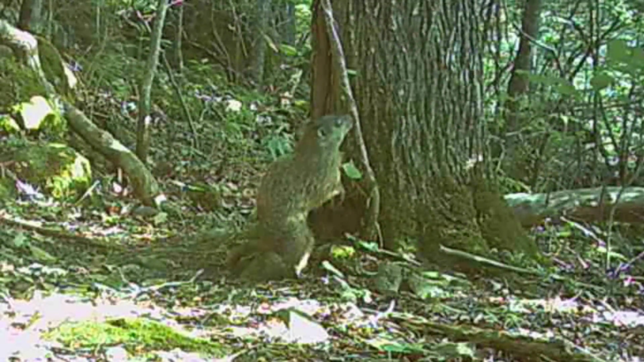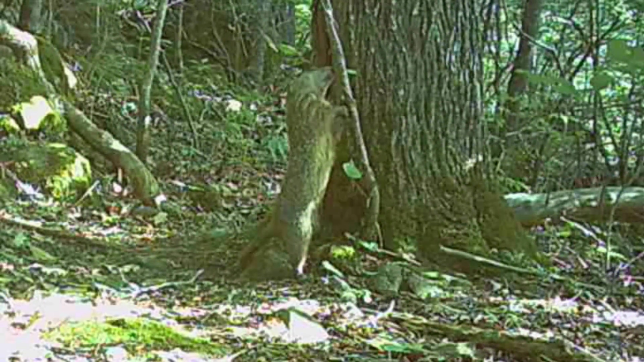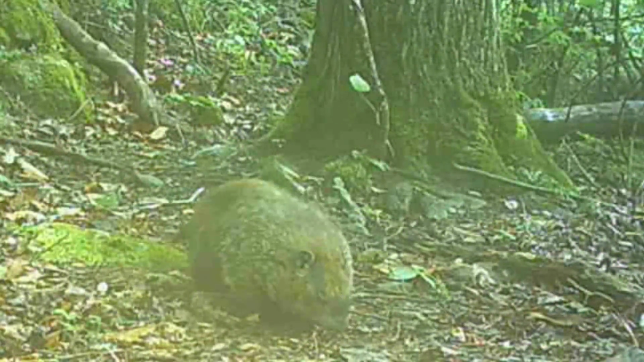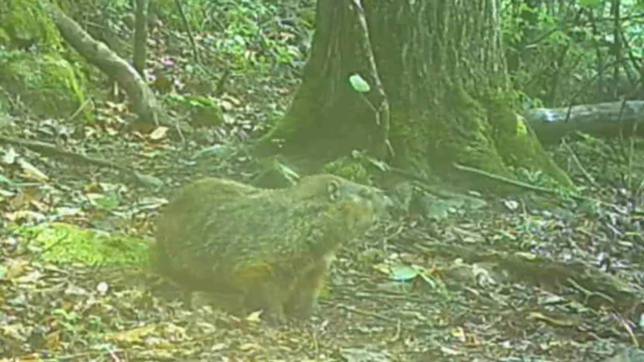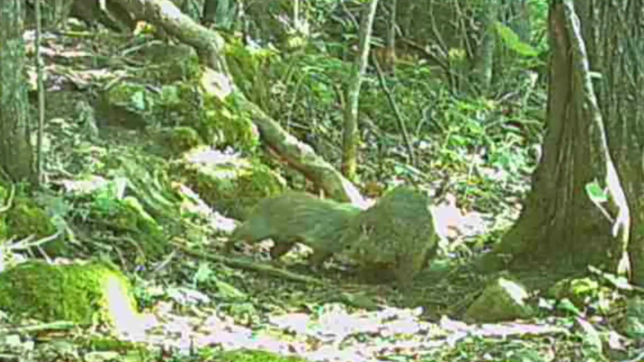And back at the tree, old Dirty Dan's marking his spot again. And he's on the move, but he's also cautious. And there's a rare glimpse of Mr. and Mrs. Dirty Dan.